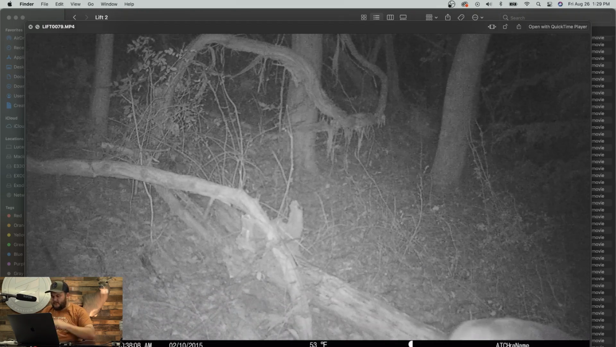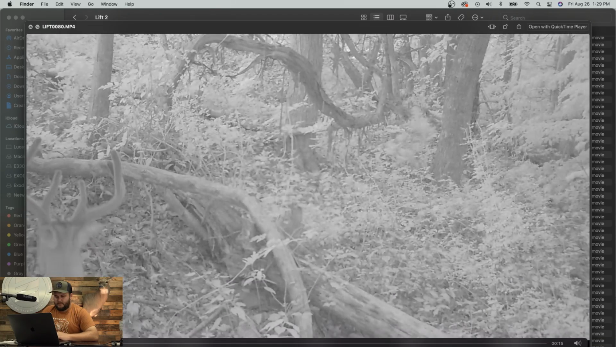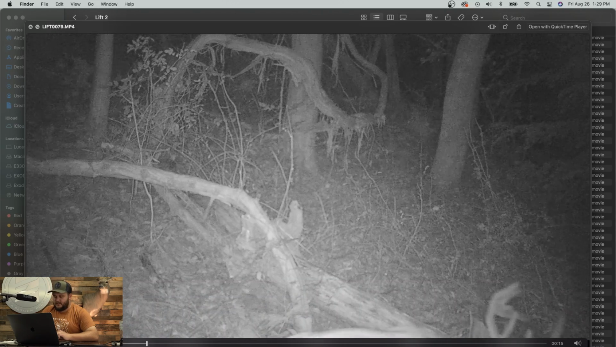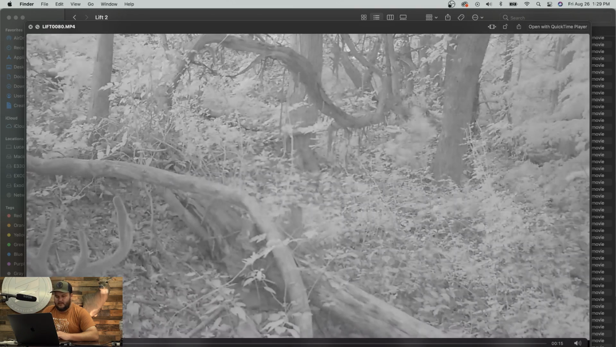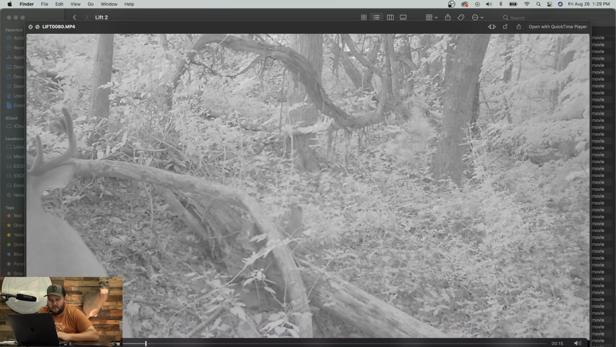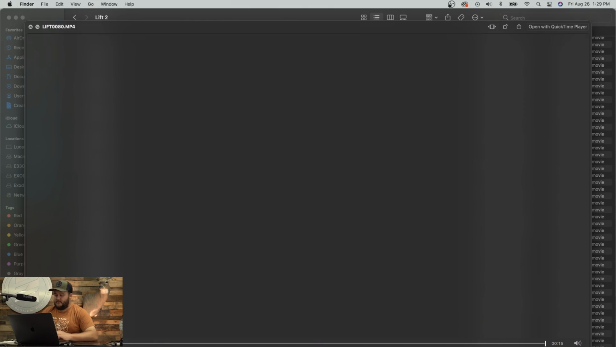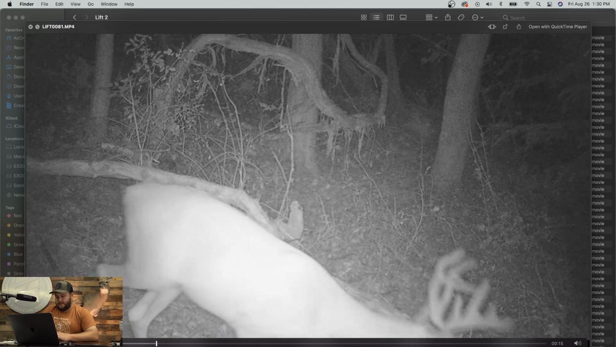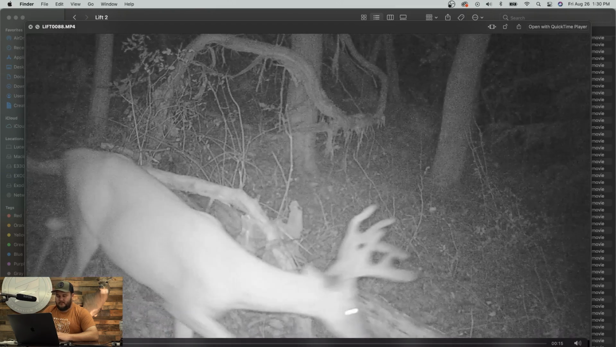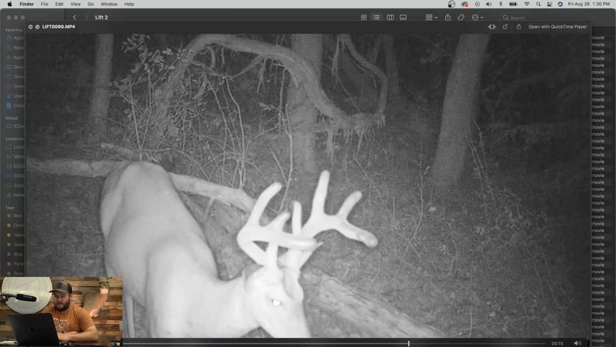There's that same frame. I can tell what he is. Ooh, it's a decent frame there. That's that same deer. He has those staggered brow tines there. There's a better look at him. Decent deer. There he is. Fork. There he is again. Oh, come on, stick your head up right in front of the camera. There we go. That's a better look.